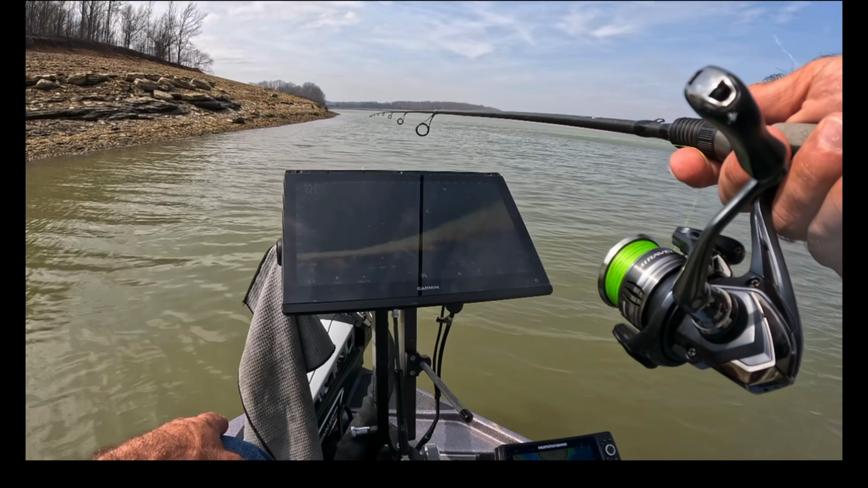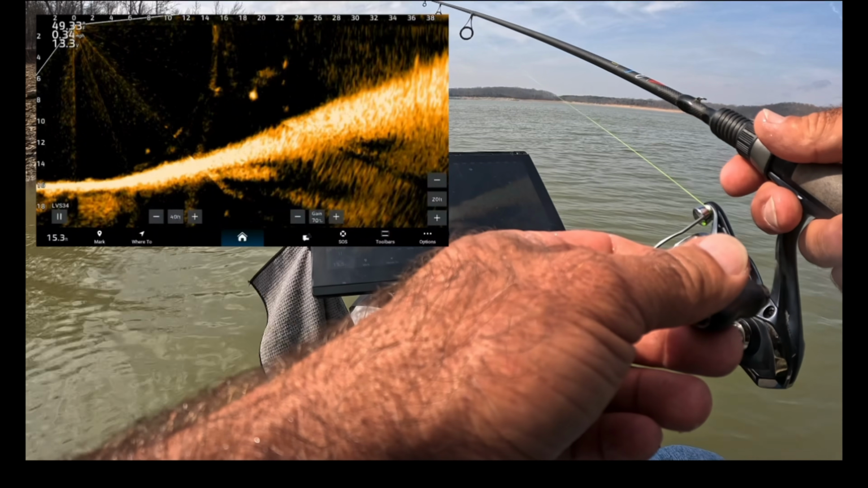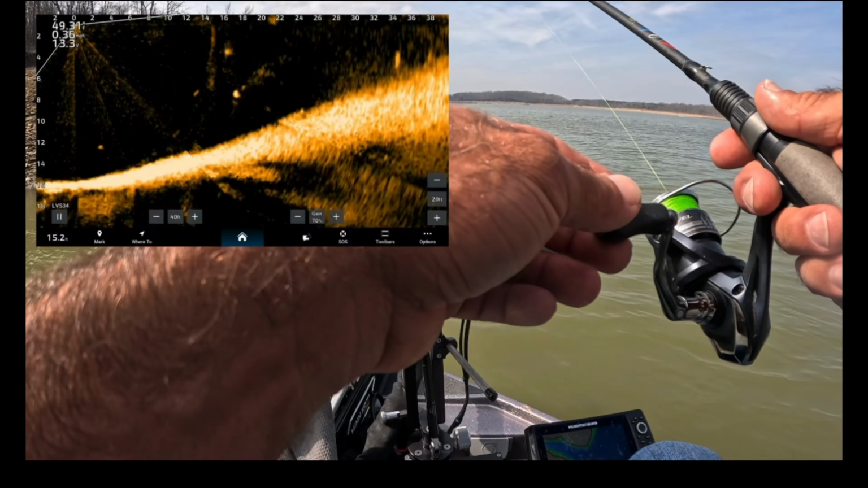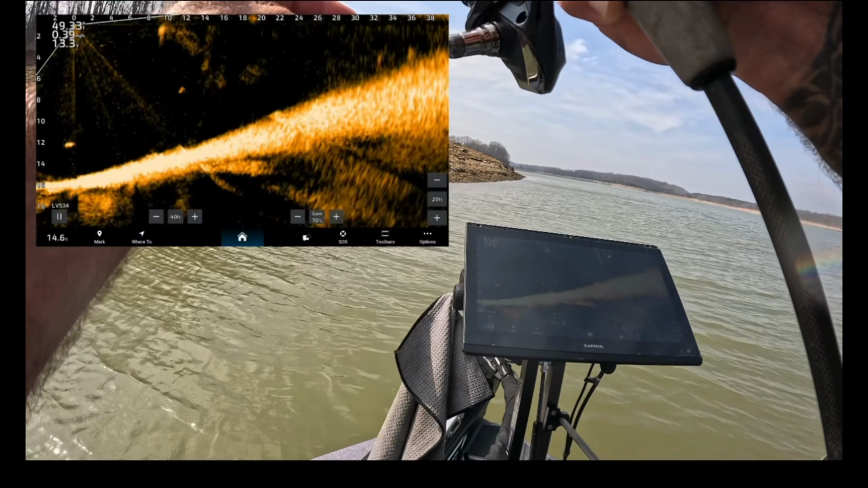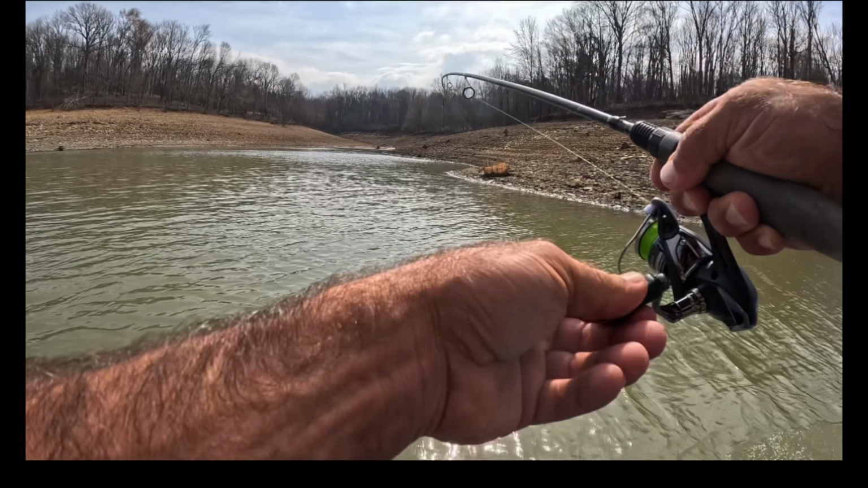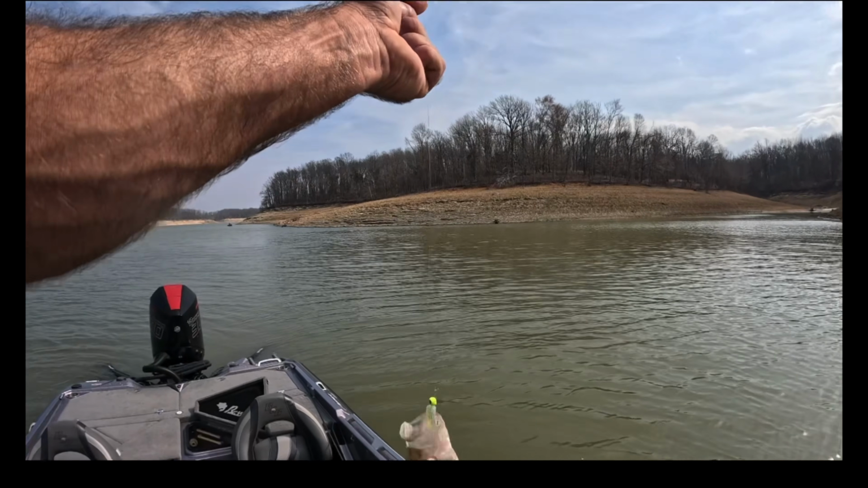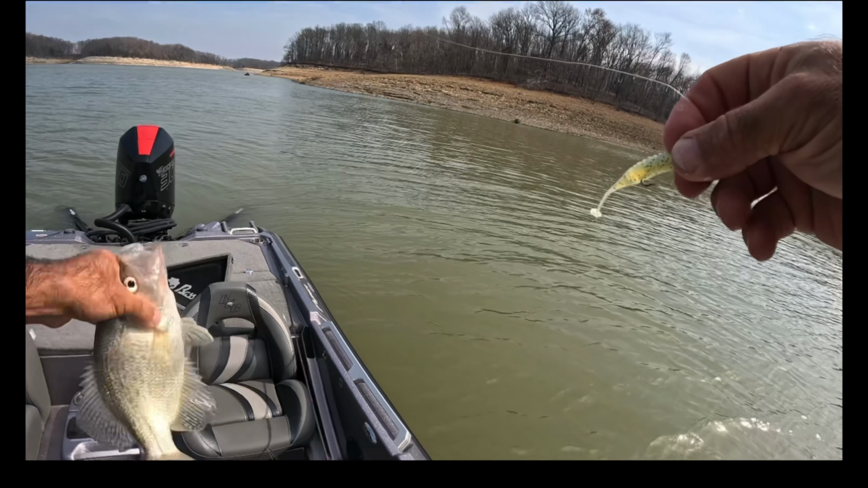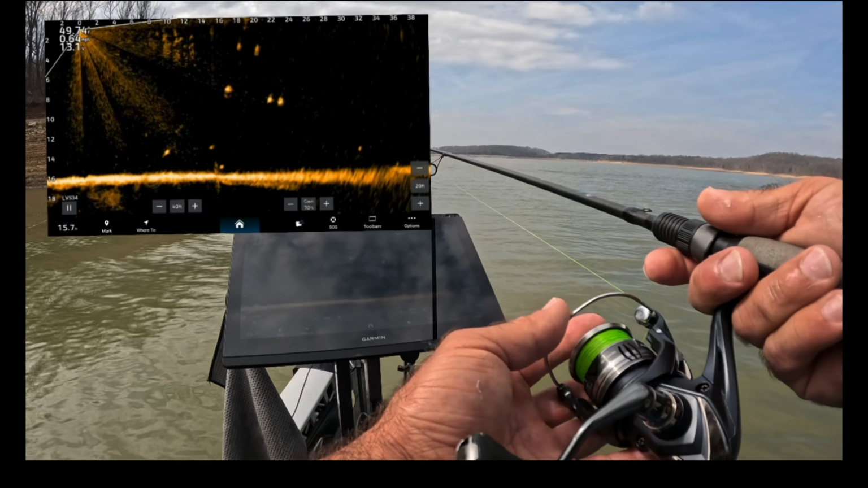Let's take a look at this fish right here at 22. Drop down here. Nice. Fish are hungry. Another 12-inch fish. Pretty decent fish right here.